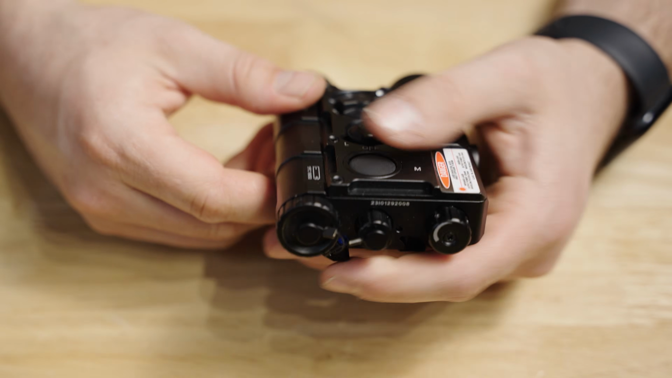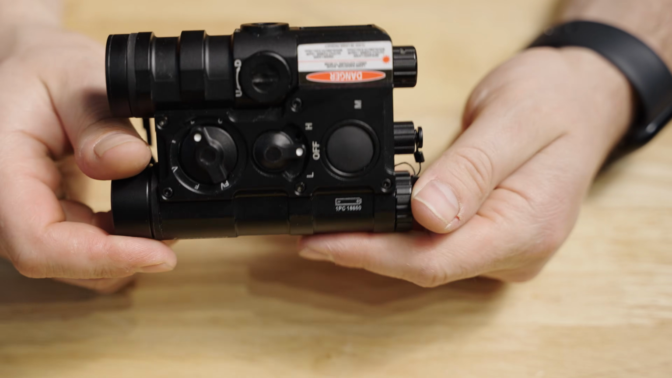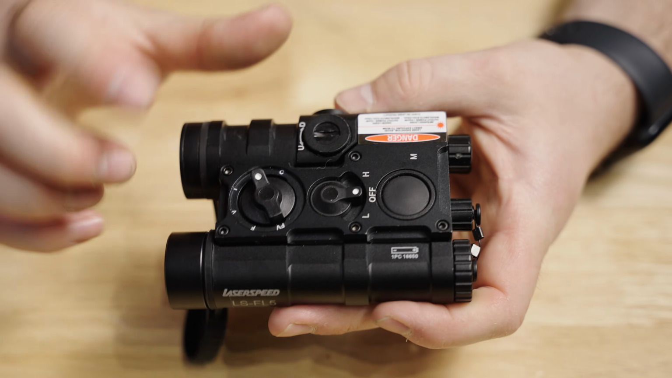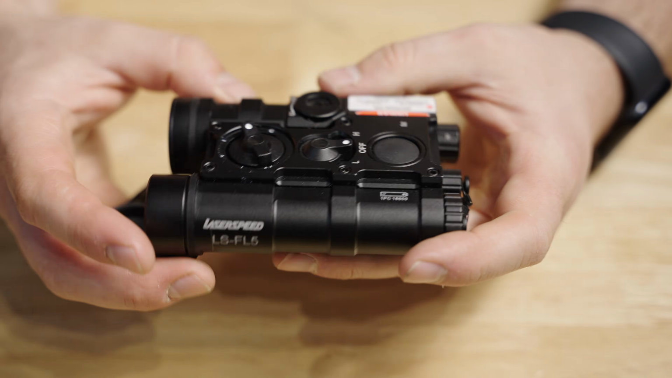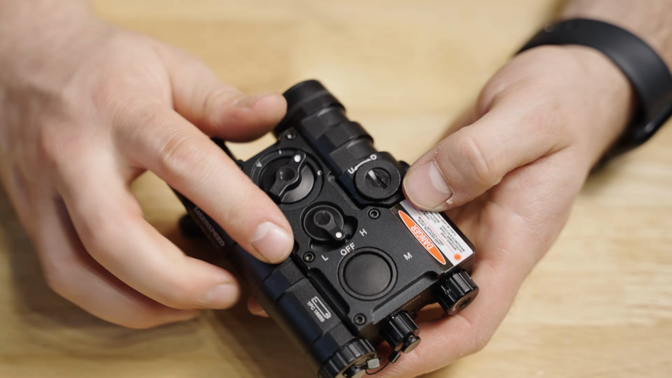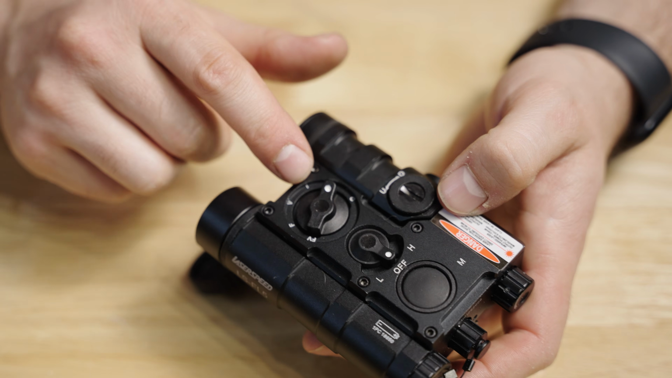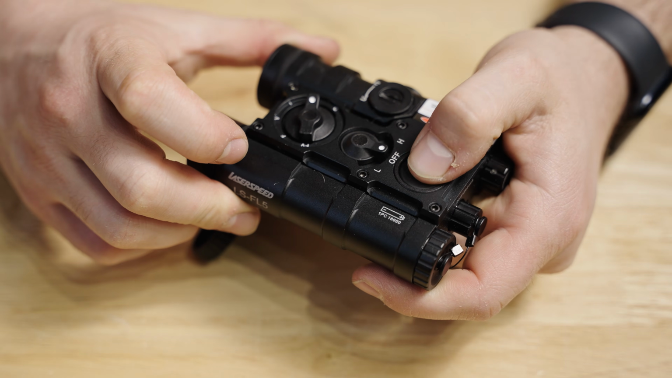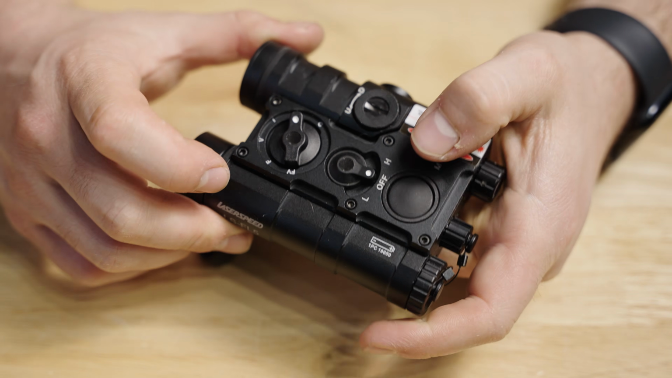The battery is rear mounted, and this uses an 18650 cell rather than a CR123. So I would believe that you'll get a little bit more punch and juice out of this compared to if they would have used a CR123 style housing. The high and low modes are on a separate dial, and then the mode selection is on this front dial. Actuation feels pretty decent. Not super clicky, not super loud, but it still is tactile enough.